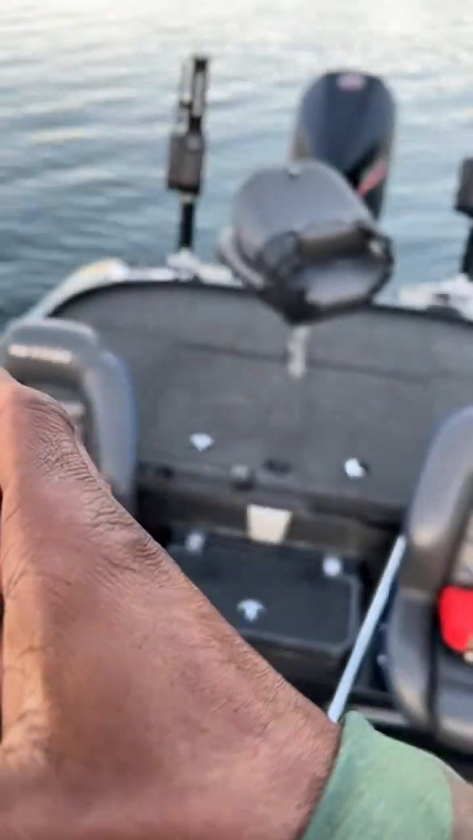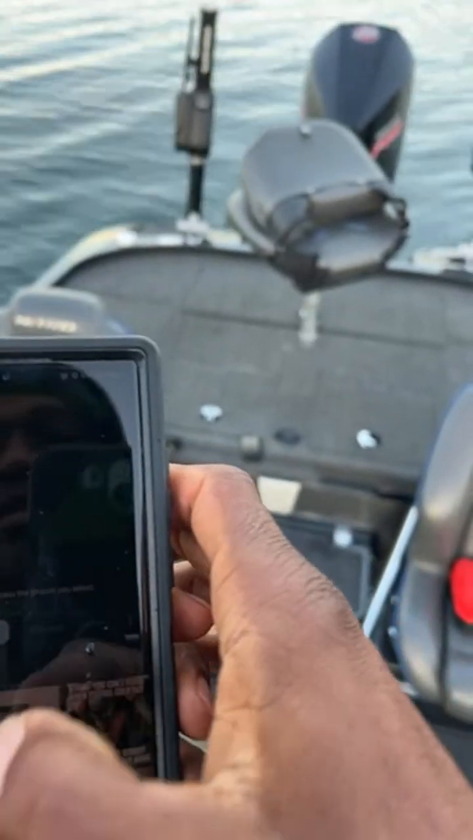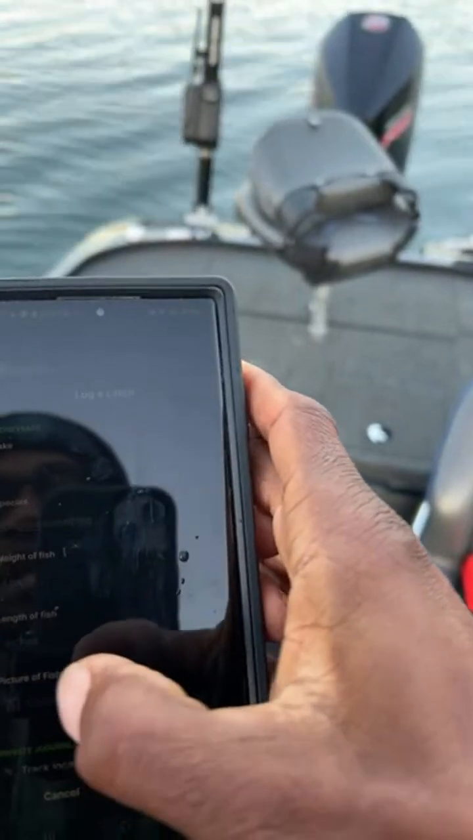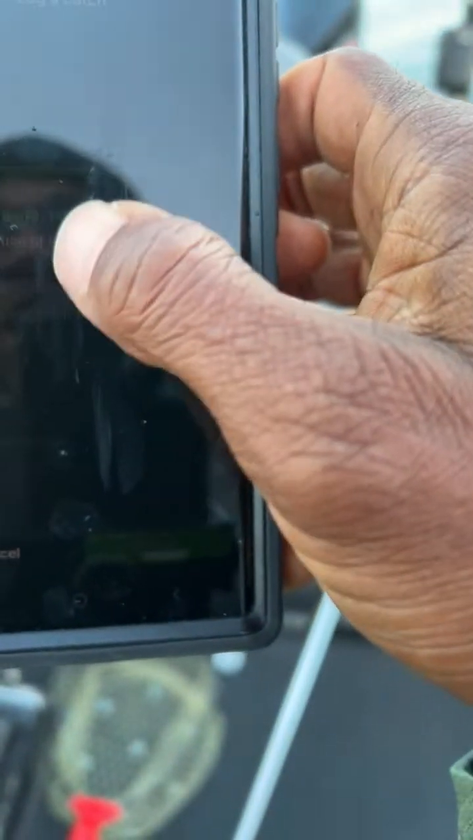All right, so now let's go back. Let's see if you guys can still see this. Let me see. So we're going to add a picture of the lure. So there's the picture of the lure right there. We're going to add that in there. So now we have a picture of the lure. It's going to track with the location. Then I can put notes.